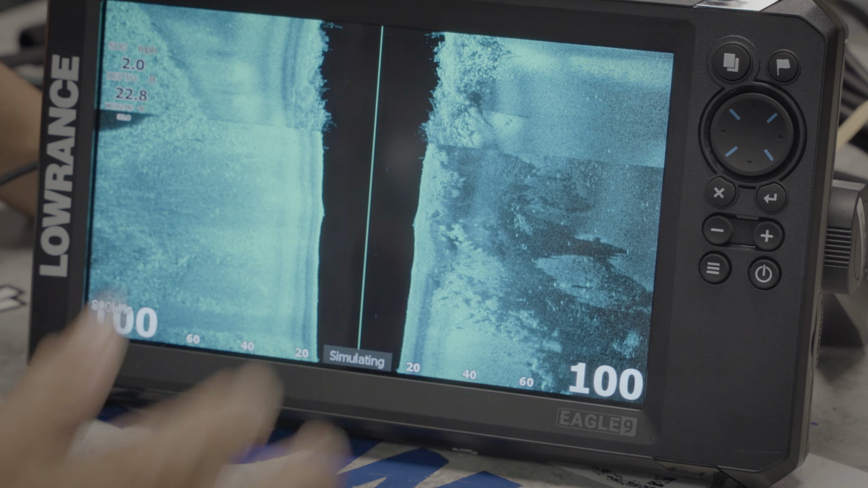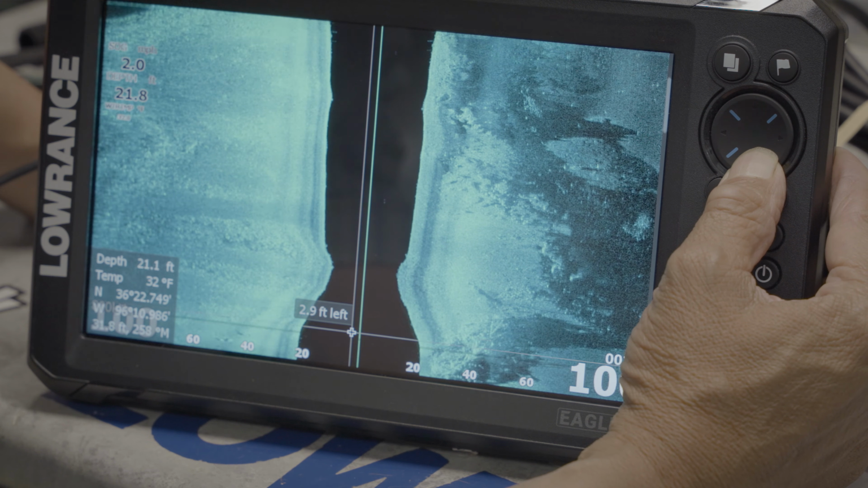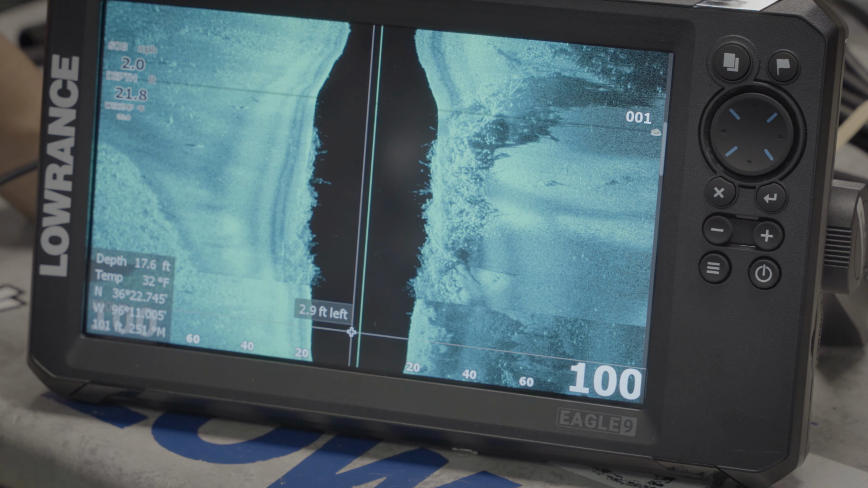If I want to see something that I passed a few minutes ago, I hit the down on the cursor and I can scroll back and look at what I passed and resave something that I wasn't sure about when I passed it when I was trying to look at the FishFinder. So that's how your side scan works.